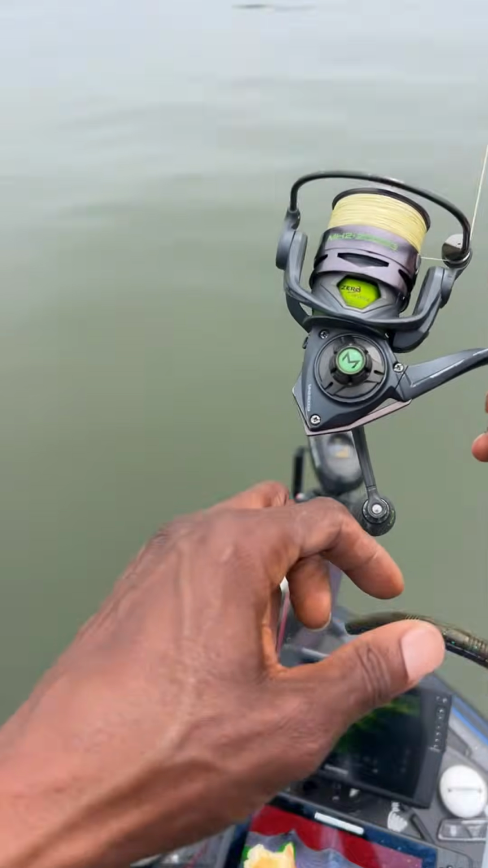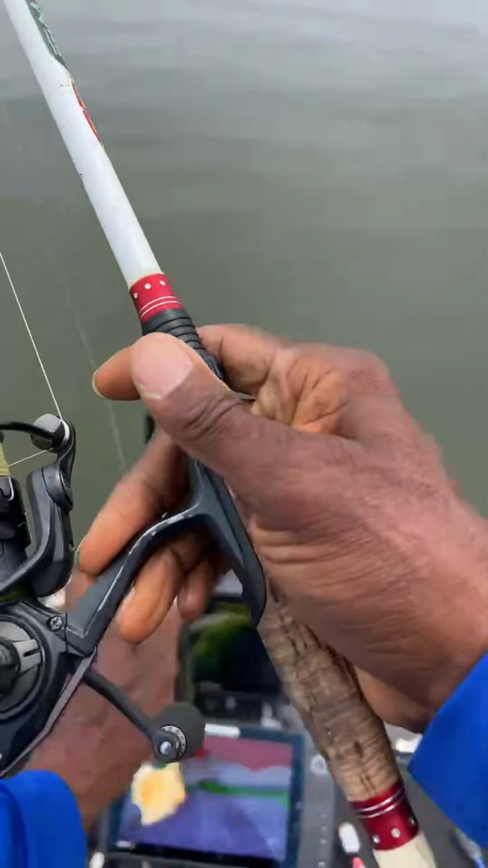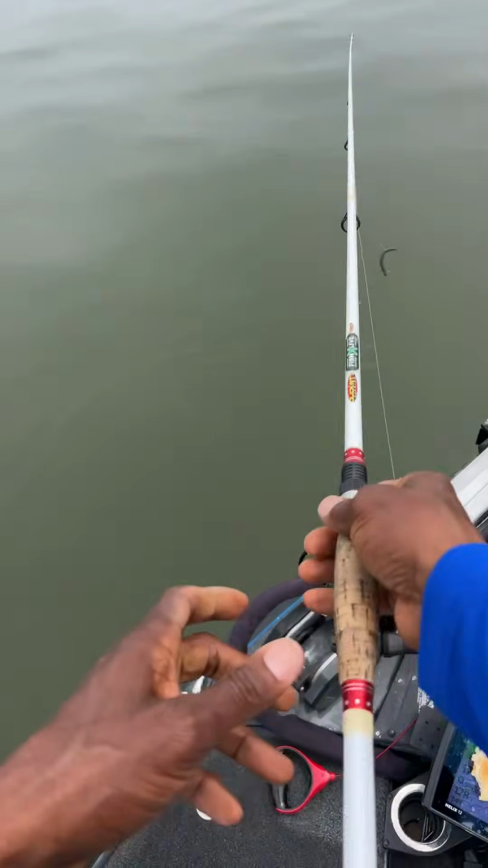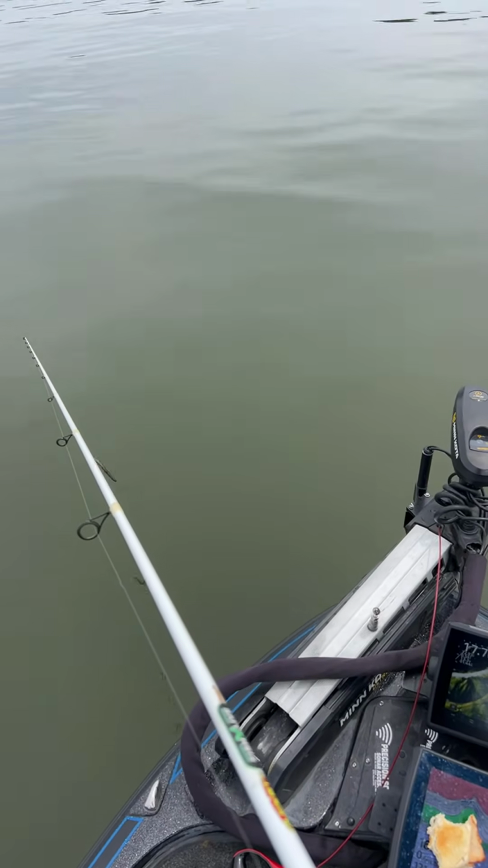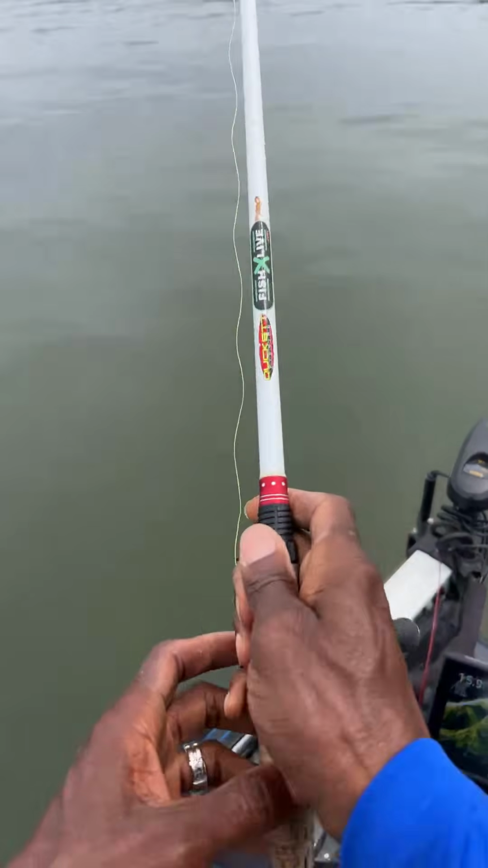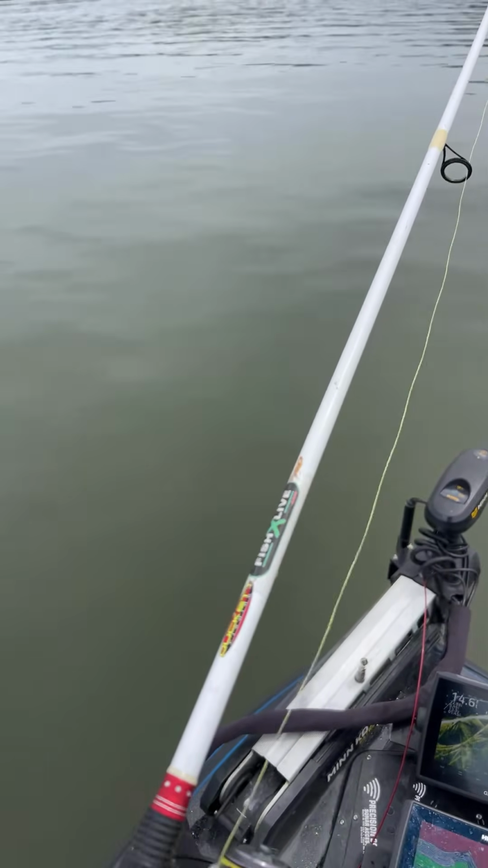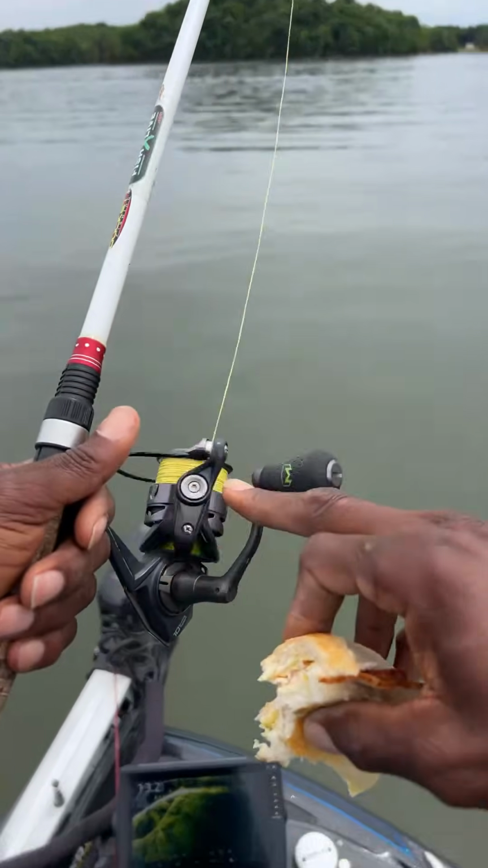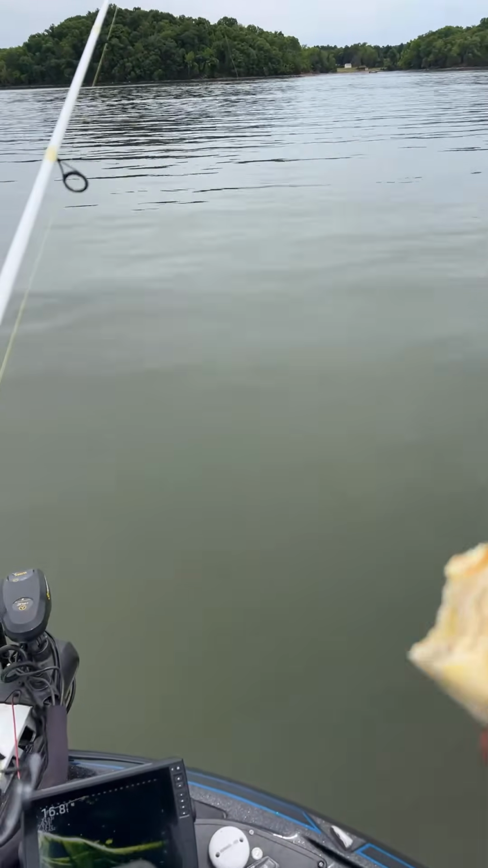All right, I'm gonna slow down for a second so I can eat a sandwich before we get back to work. All right, so around 13, 14 pounds, good bag. All right, let's just spotlight right here. Play around with a worm for a second while I eat my sandwich.